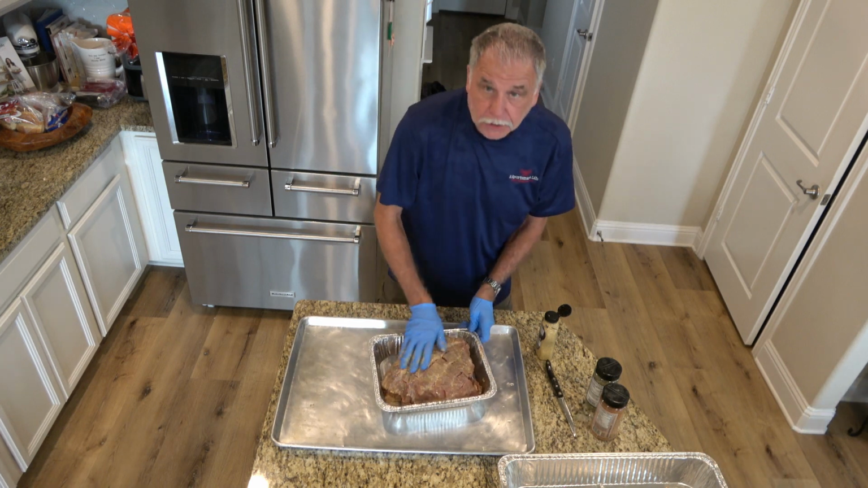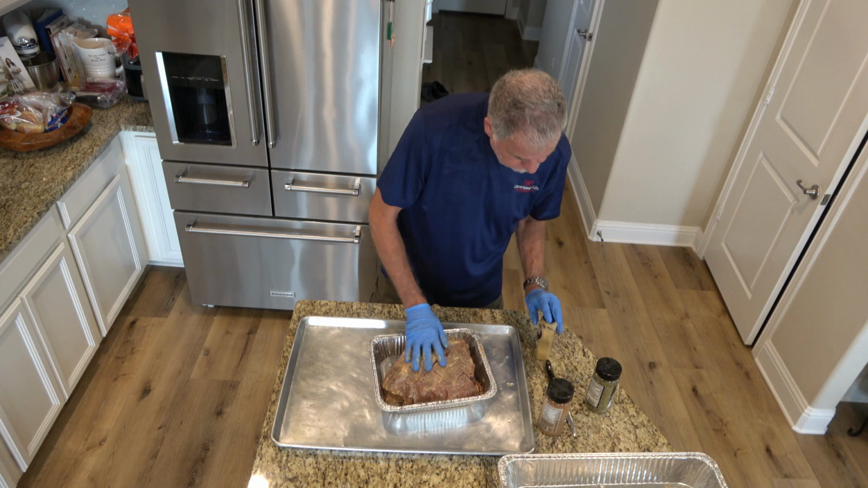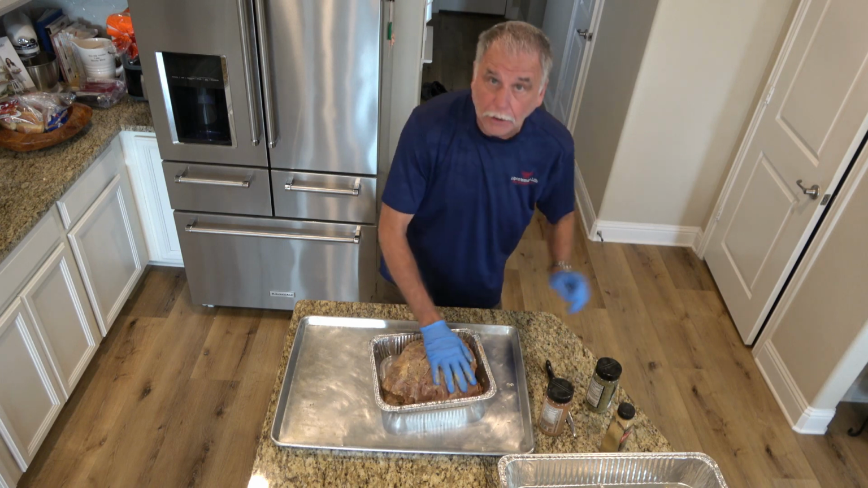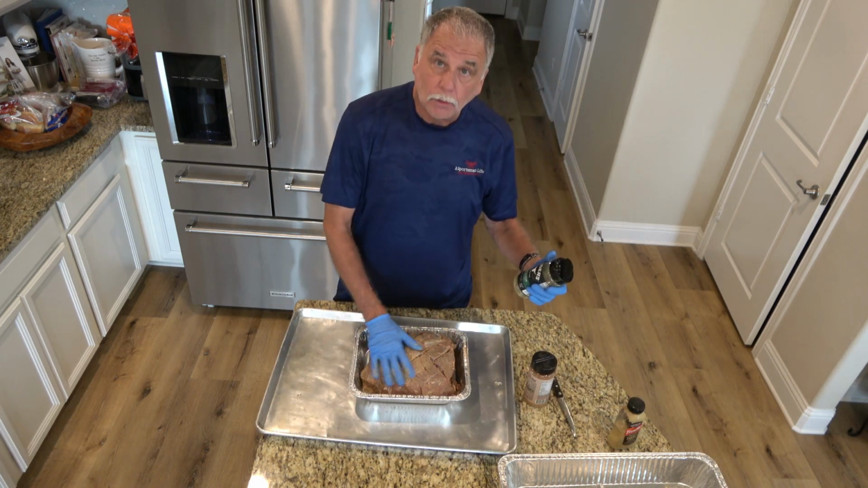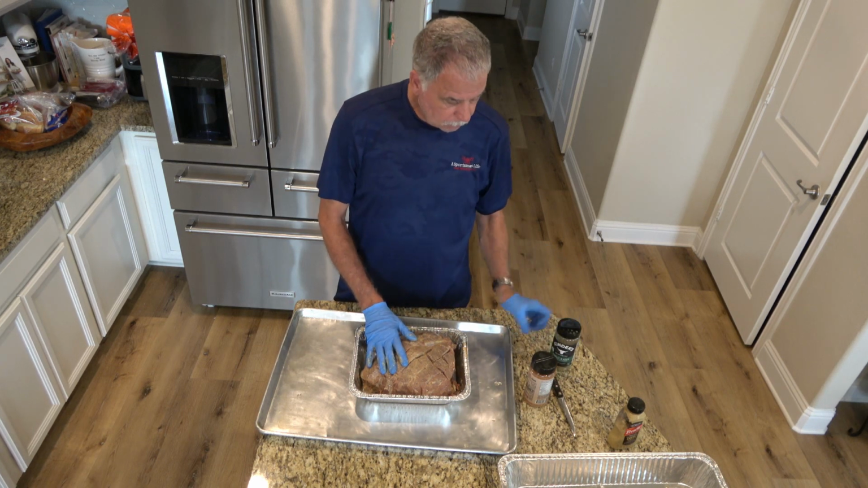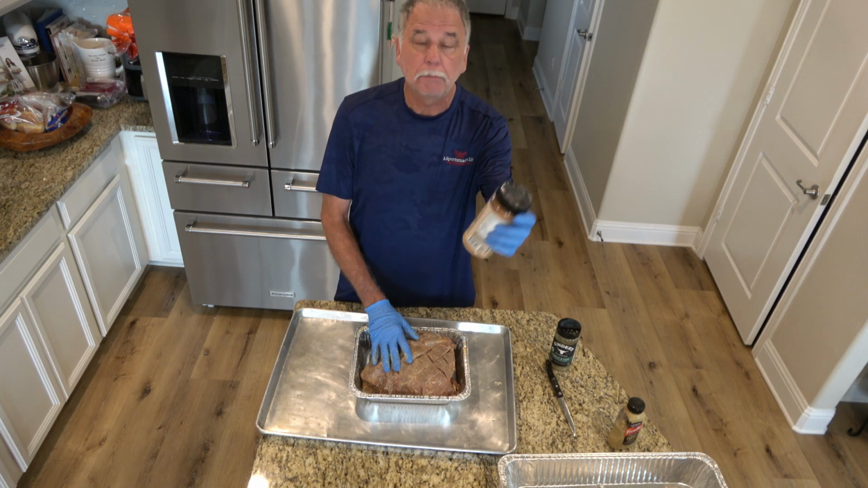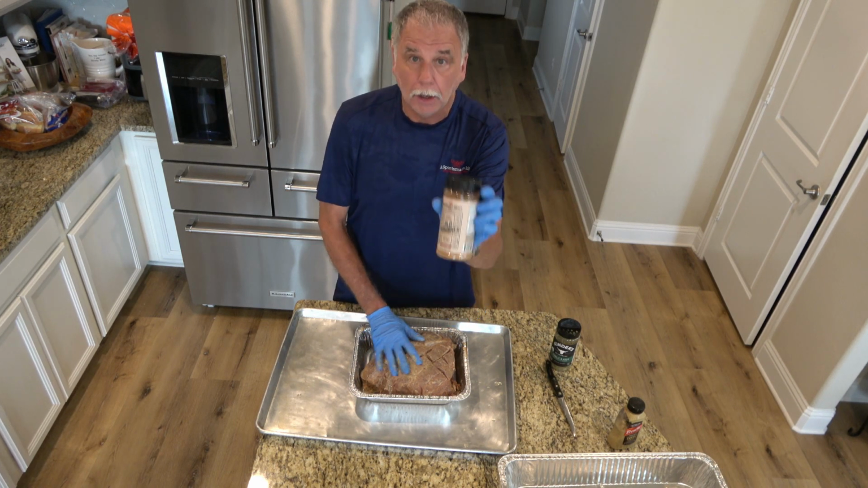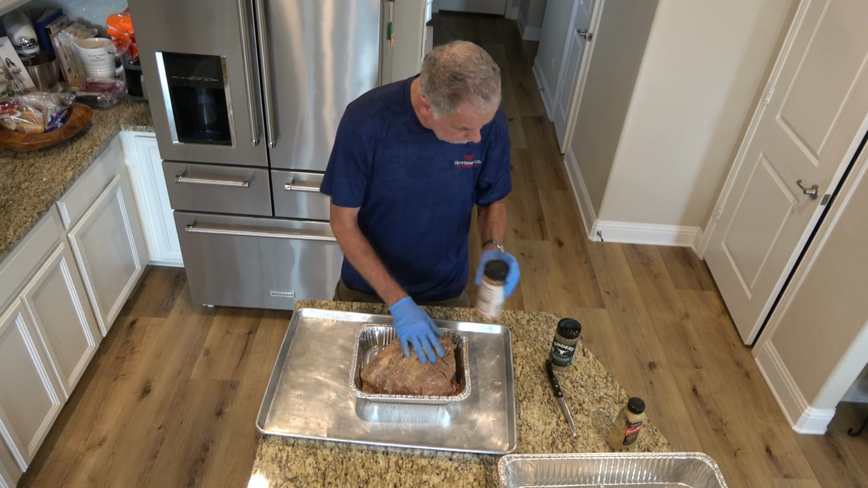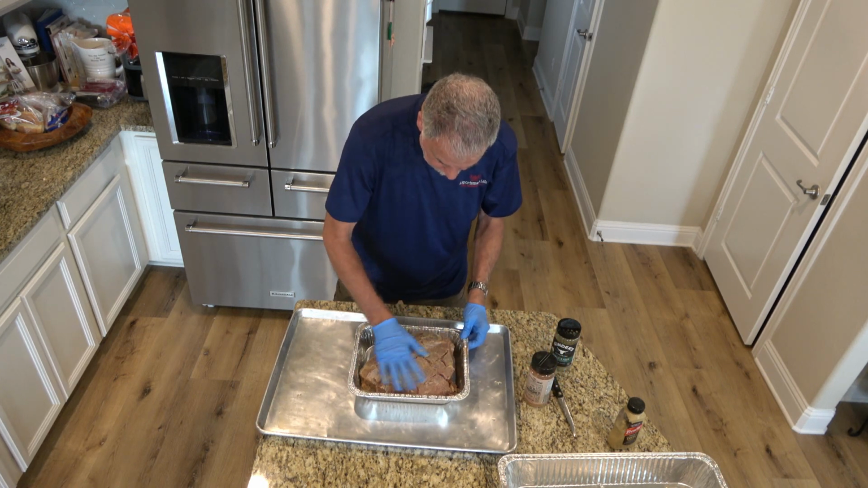All right, what that mustard does is it'll help the rubs or seasonings that you put on stay on. So we're going to rub these hams down now that we've got the mustard on. Garlic and herb, and then we have some dry rub. It's just the old-fashioned Whiskey Bent barbecue sauce dry rub. It's real good stuff. So we're going to put some of both on all the way around liberally, and then it'll be ready to go onto the smoker.